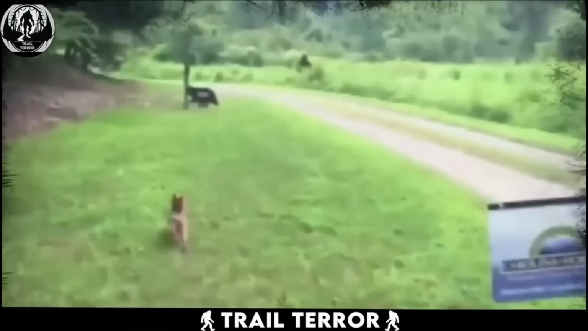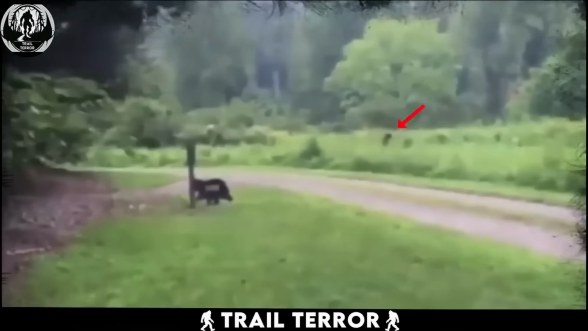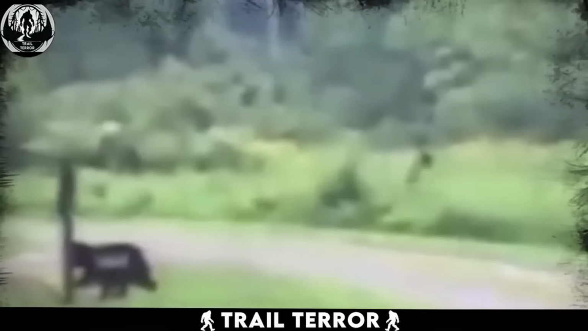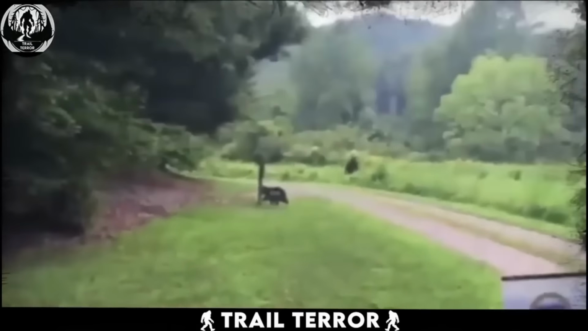The footage recorded by a hiker shows a forest trail with a black figure standing on the other side. The figure seems to notice the hiker recording and begins to flee. The hiker's dog reacts by barking at the figure, causing it to retreat even faster.